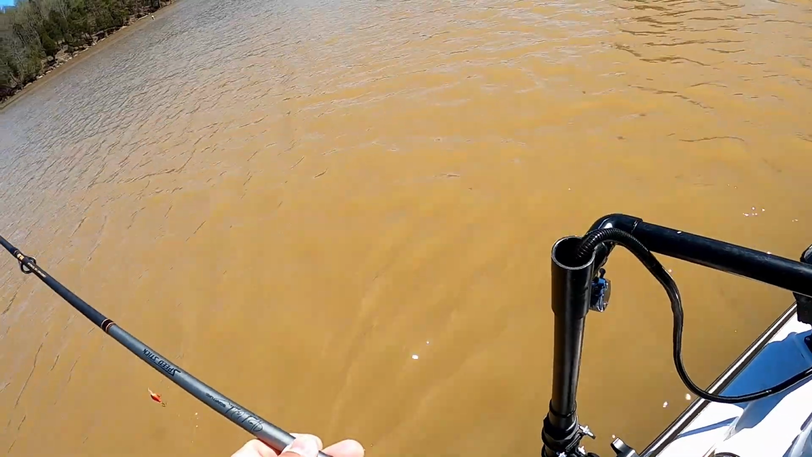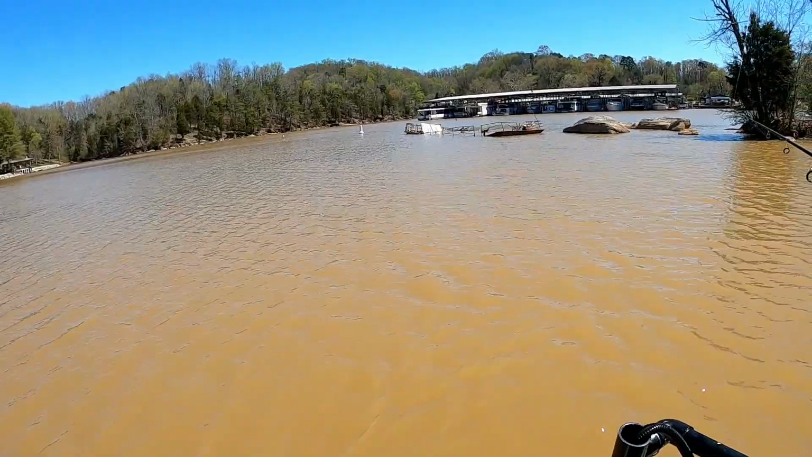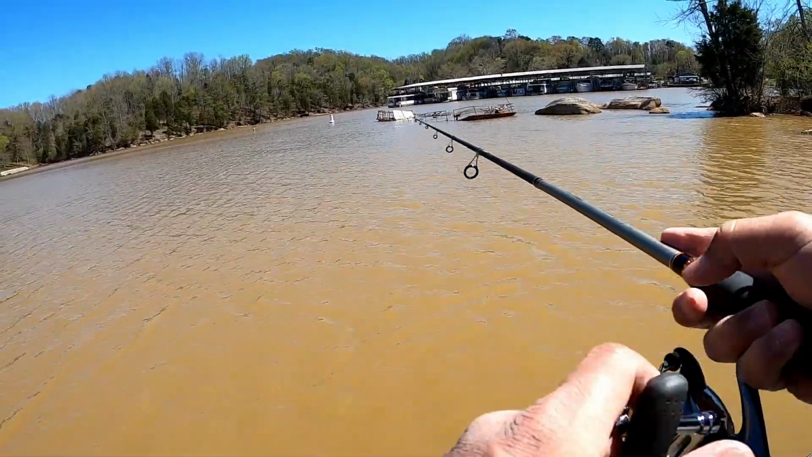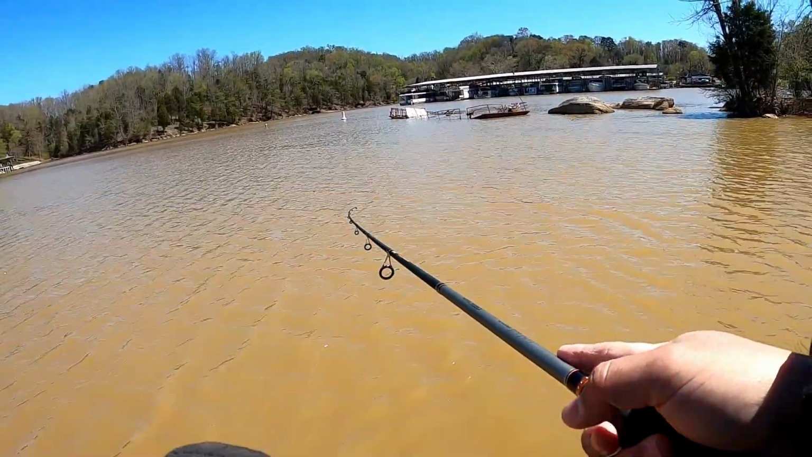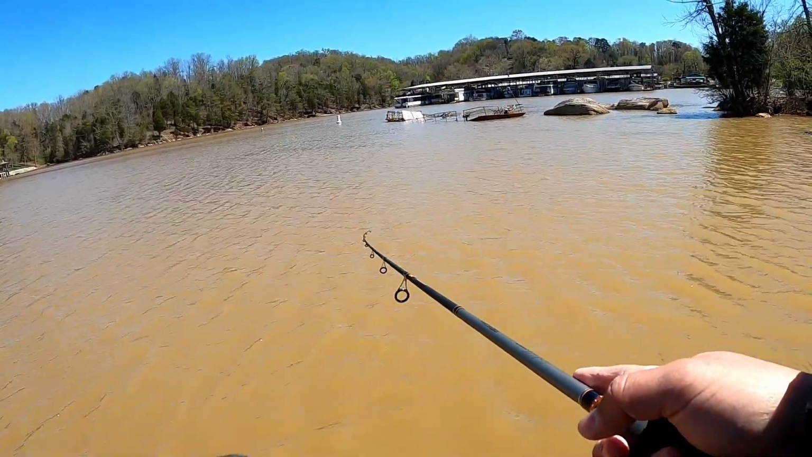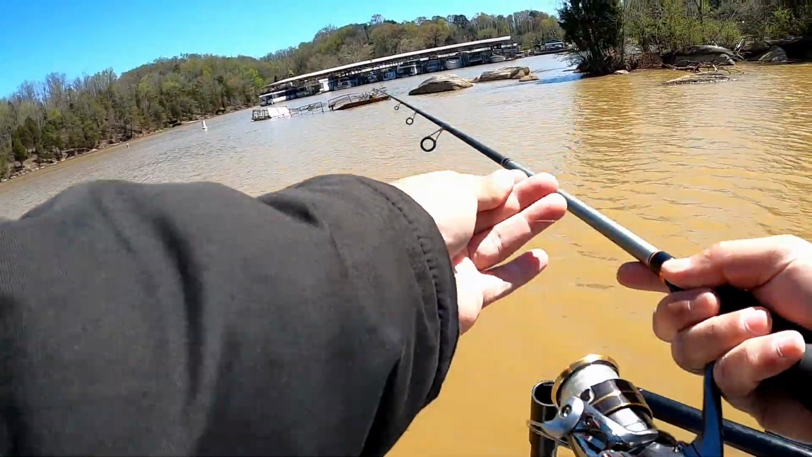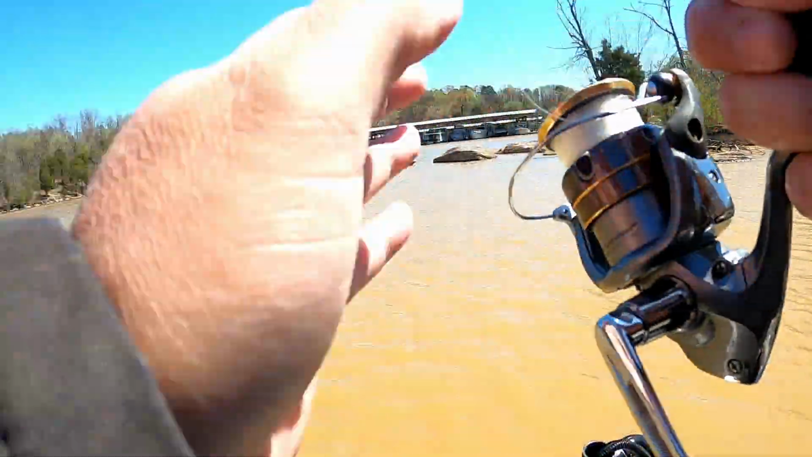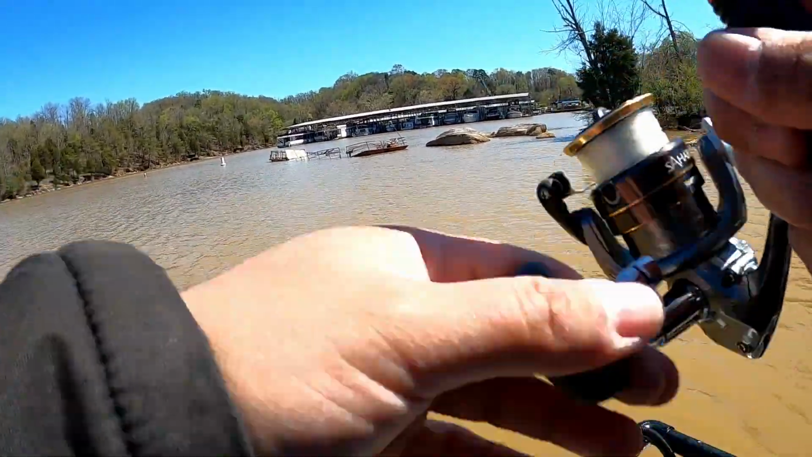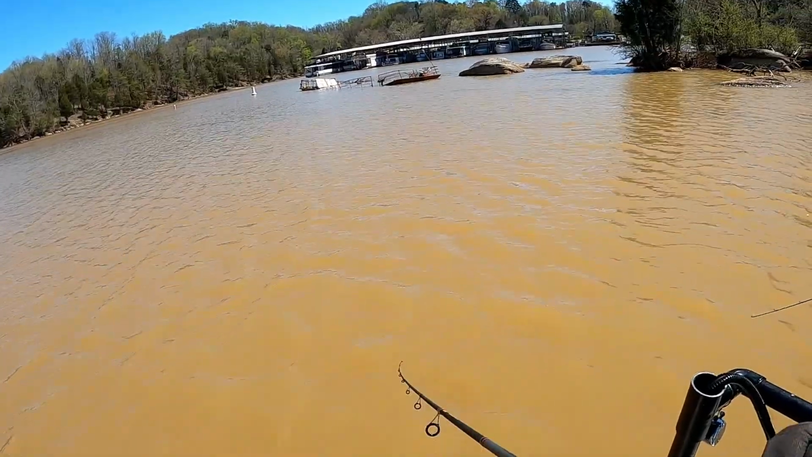Having to really slow it down. I'd hit the bottom now. You know, wind blowing right over these rocks and dang it. I'm just begging to lose this thing. Trying to be careful.